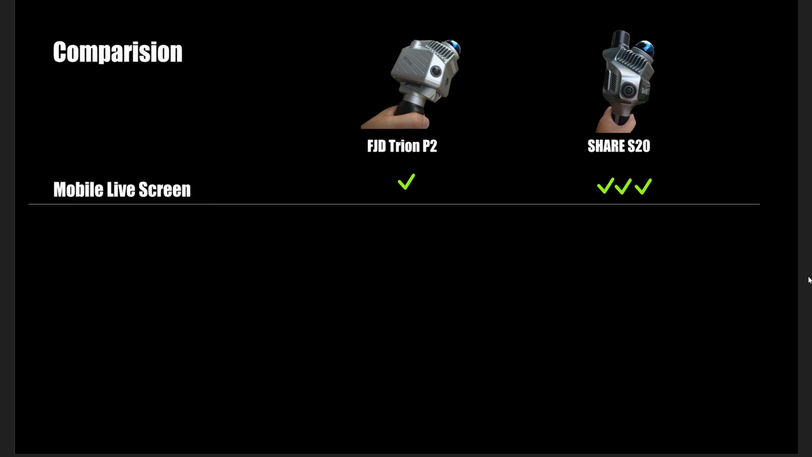Okay, next the mobile live screen. The S20 has a first person view, so when you scan multiple floors, the live preview screen is going to go along with you. But the P2 uses a perspective view, so when you scan multiple floors, you need to set the height level on your preview screen to be able to see each floor. It's a lot more difficult to inspect your scan during the scan session.